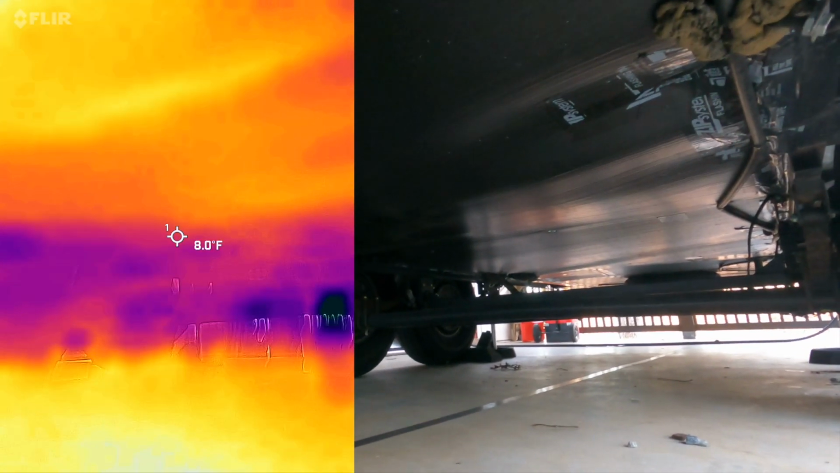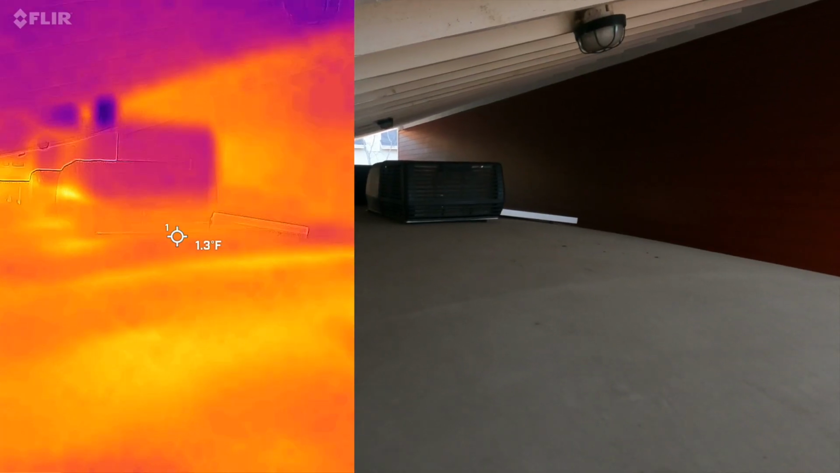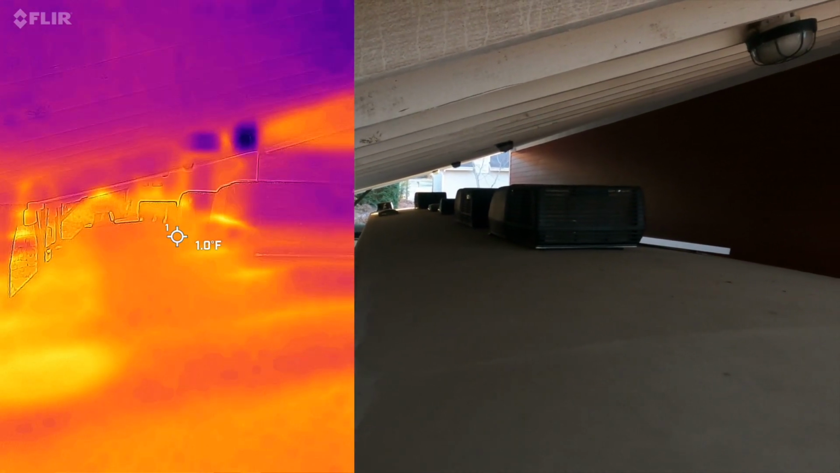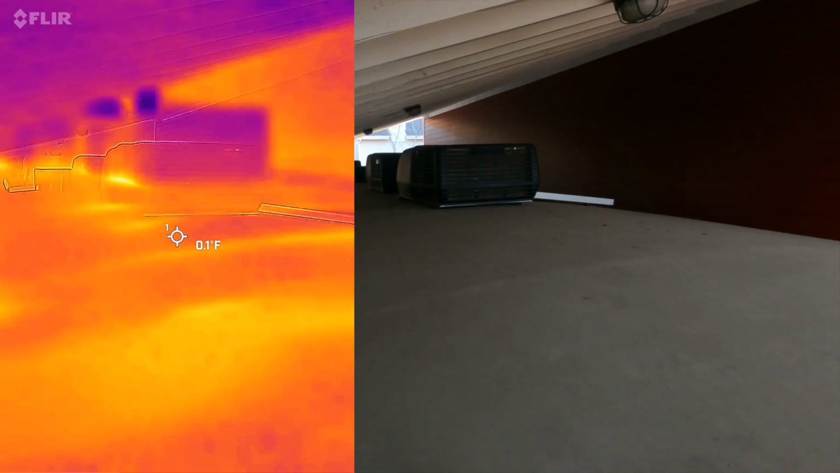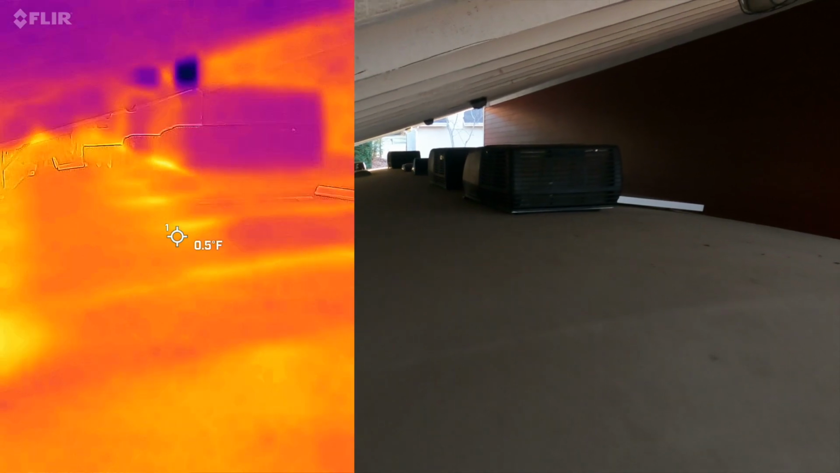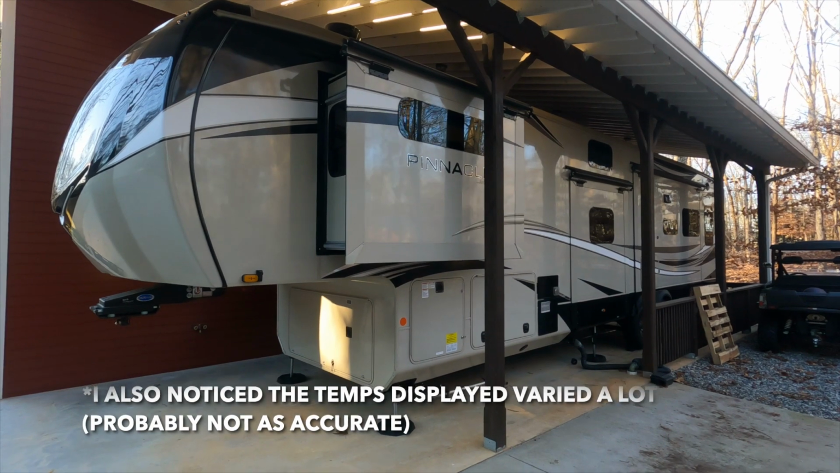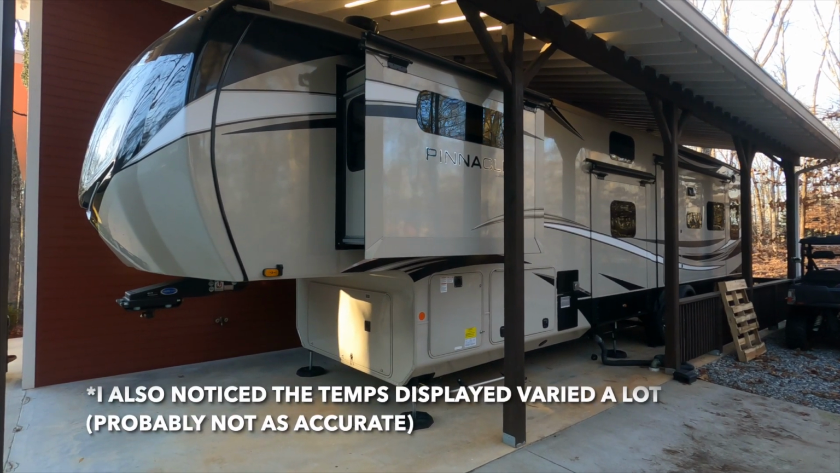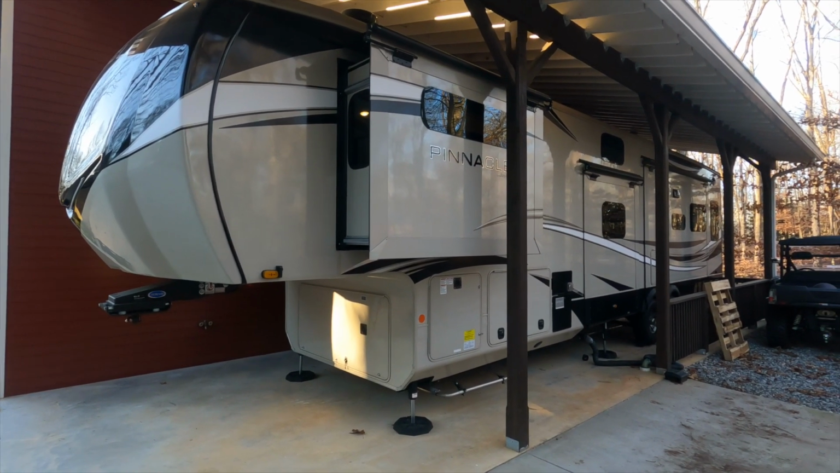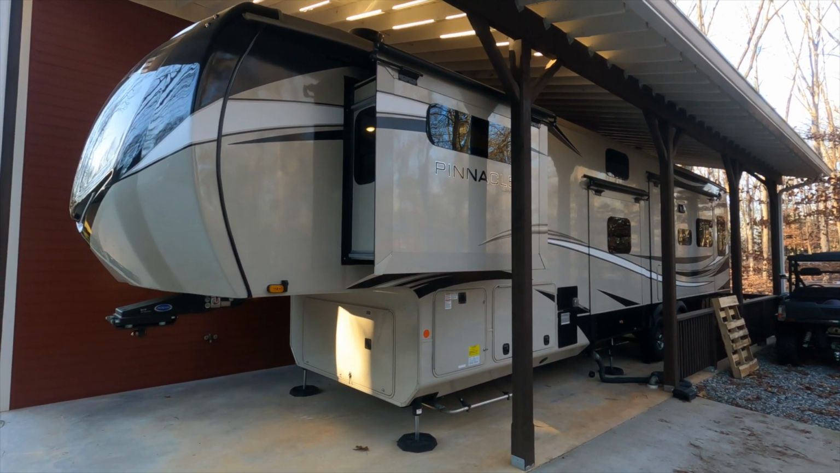So that's pretty interesting. Let me show you up on top real quick, see what the roof looks like. So here we are on the roof, and it's registering quite a bit colder up here. That tells us that the roof is probably insulated the best out of everything. You can barely make out some of the structure, the trusses there on the roof. Well, anyway, sorry guys, the thermometer keeps dropping out right after about 5 minutes. I'm not sure if it doesn't like the cold out here or what, but I think we got a pretty good idea of the RV overall. I was kind of surprised actually in some areas where I thought there'd be more leakage, with the heat, that it wasn't quite as bad as I thought.